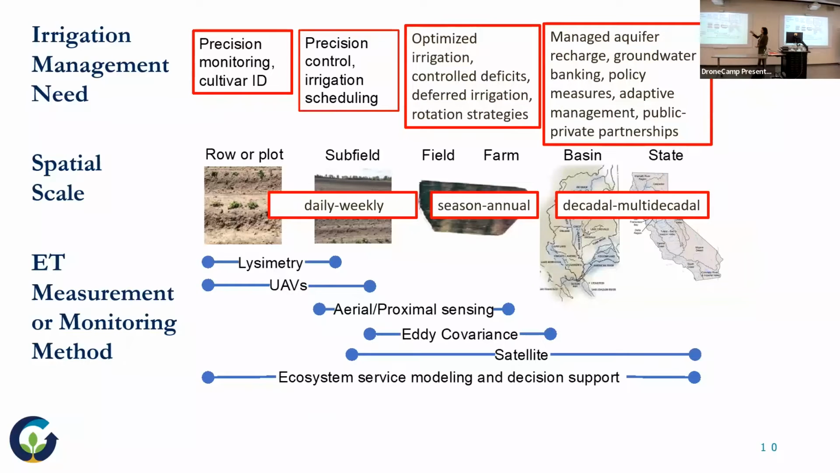There's the field and farm scale, and they often have goals like controlled deficit irrigation, water use over the course of a season, and many different crop rotations. Individual growers are dealing with the drought and with different seasonal constraints on water availability. And then there's the policy interest, where we're talking about managing recharge, thinking about groundwater banking, and managing water use over the coming decades. All of this is happening at that larger spatial scale and at that decadal and multi-decadal time scale.